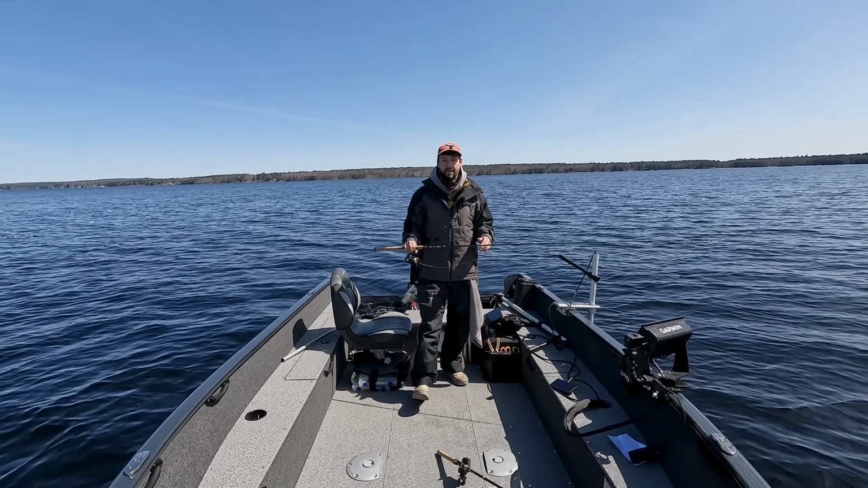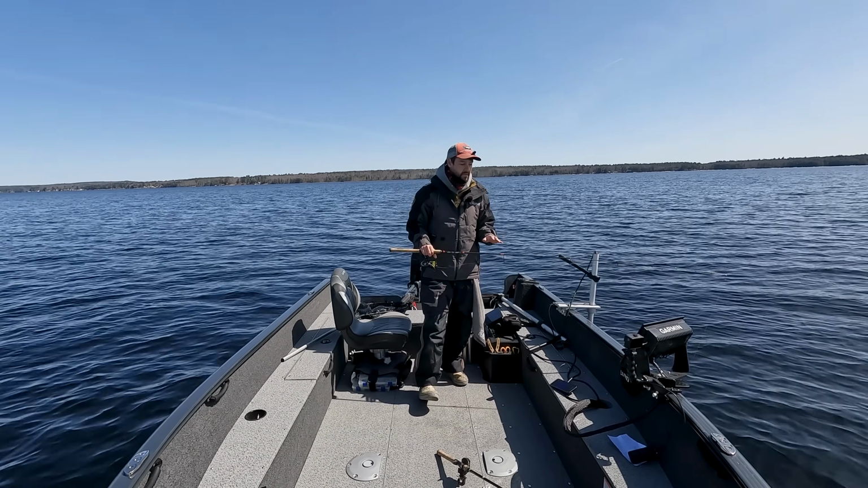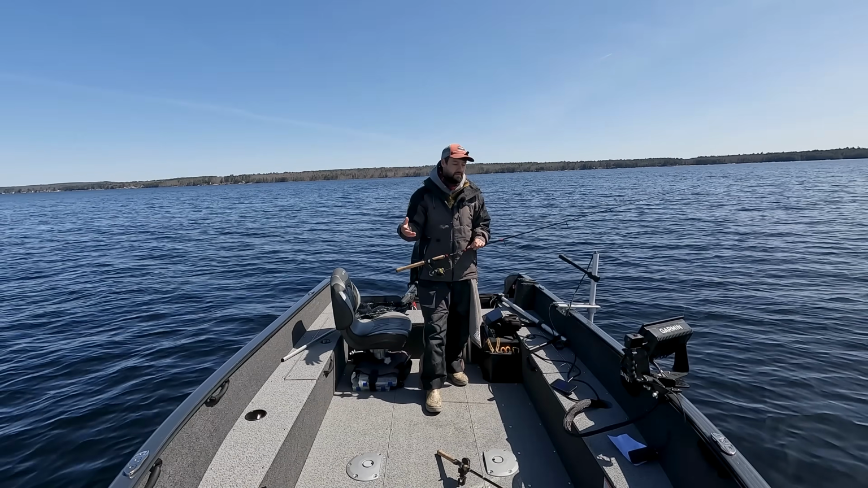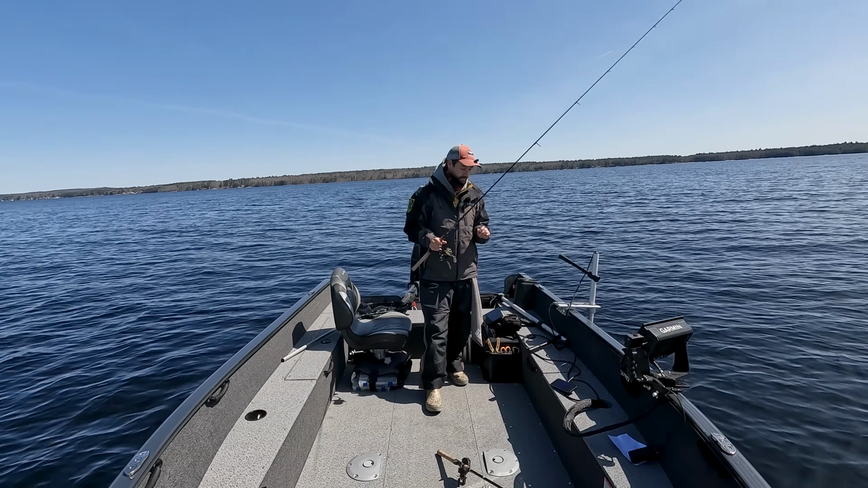Same thing works for freshwater. It does not work all the time. If the birds are being active and diving, there's got to be bait there. There's bait there, there's lakers there for sure.